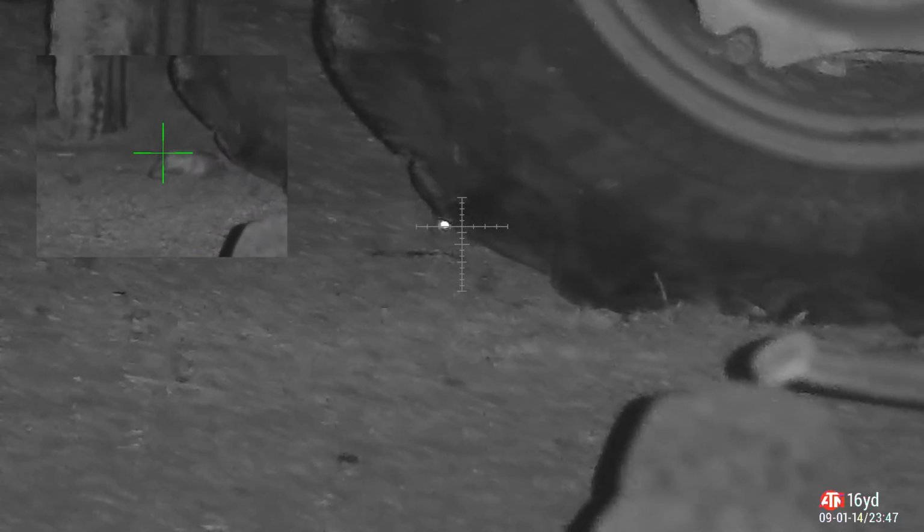Now, if you listen, you can hear a bit of a ting. I thought I'd missed this one. When I replayed it, I got a clean pass through and it hit the wall behind. Watch this. This is quite interesting. This one is licking the blood and the brain from the one I shot earlier on.